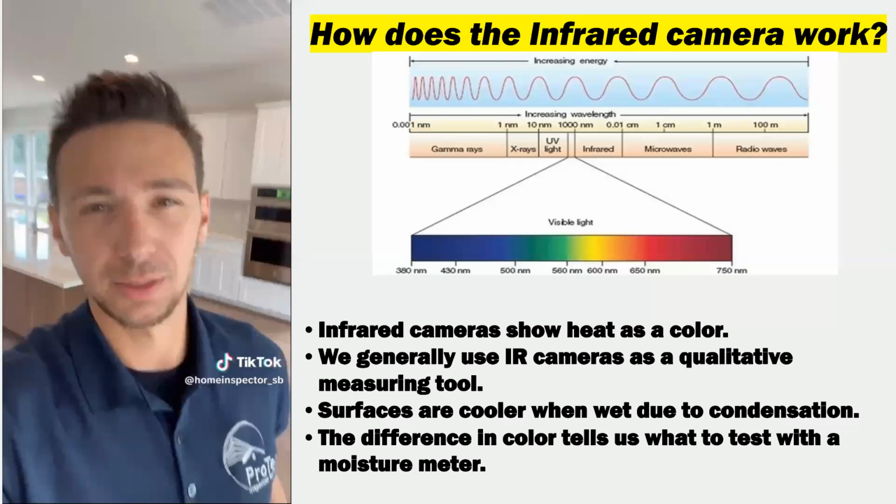But there were some other really important things in that video that I want to make sure we talk about. First, the infrared camera shows heat or cool as a color, and we use it as a qualitative tool. So we have to confirm it, and we're comparing one thing to another, but it doesn't tell us definitively things. And you're going to see that on the next video that I'm going to show you.